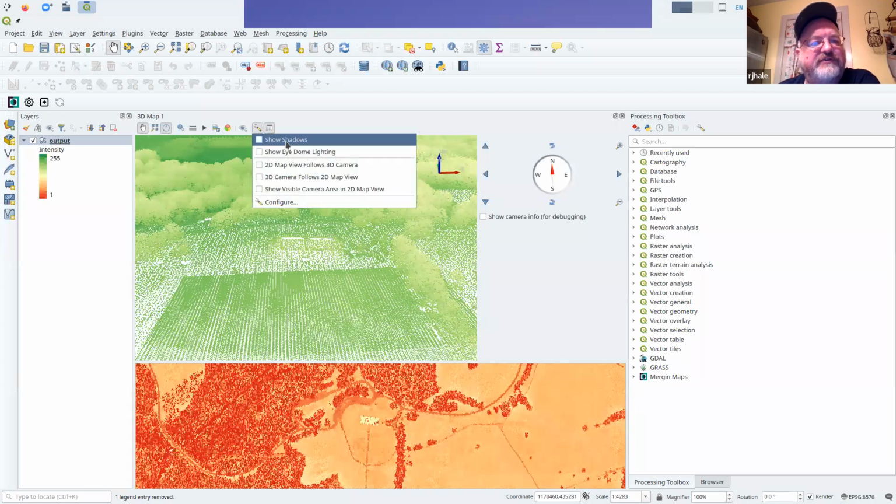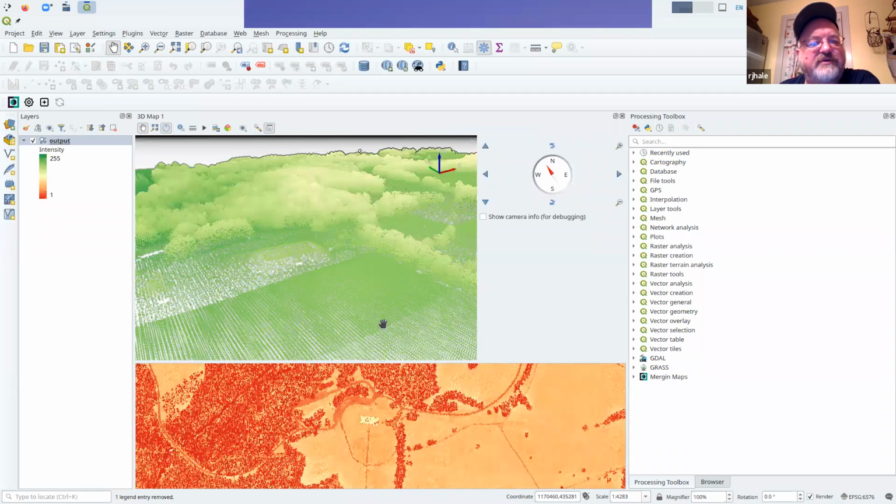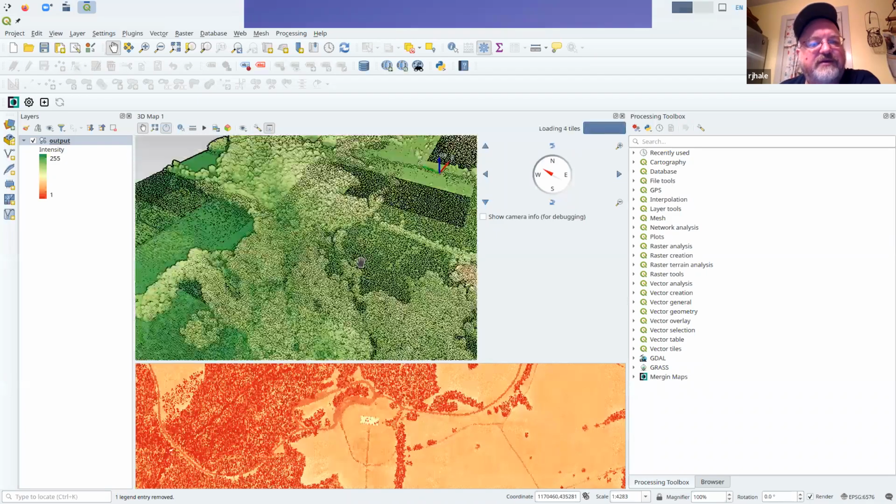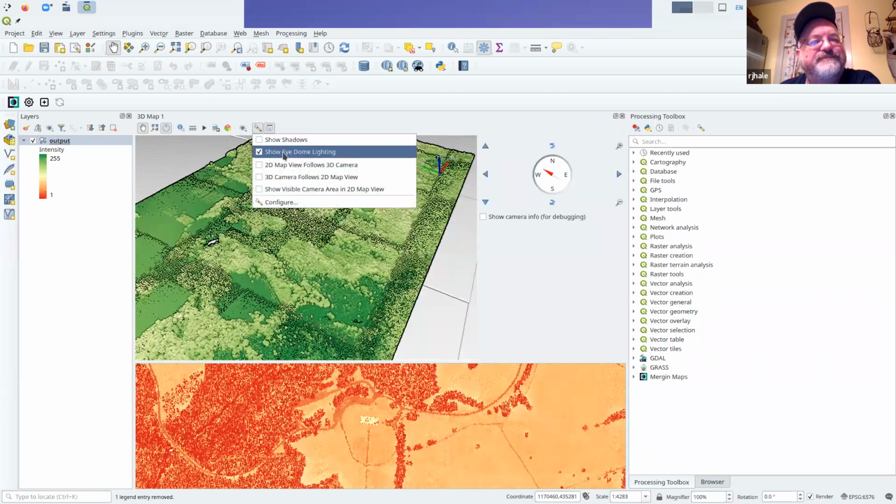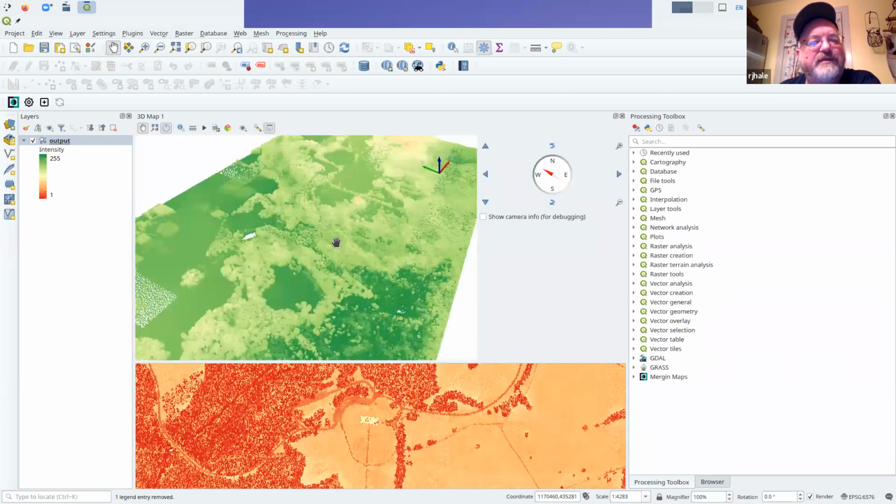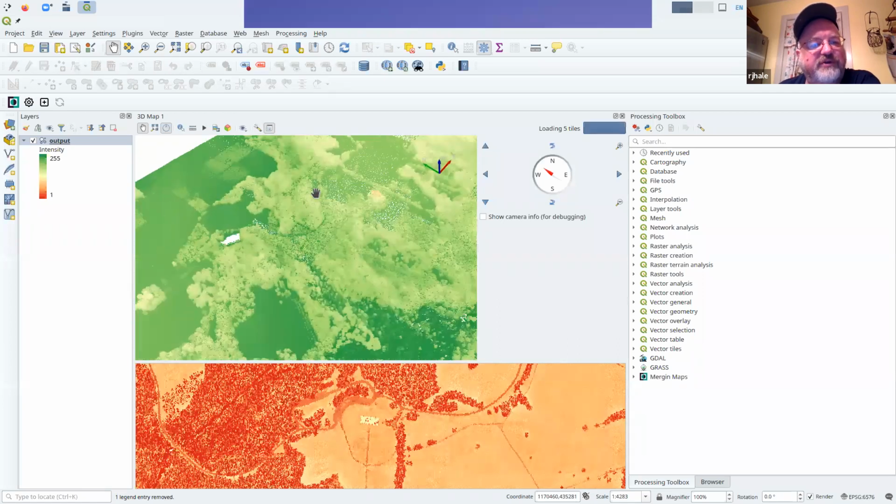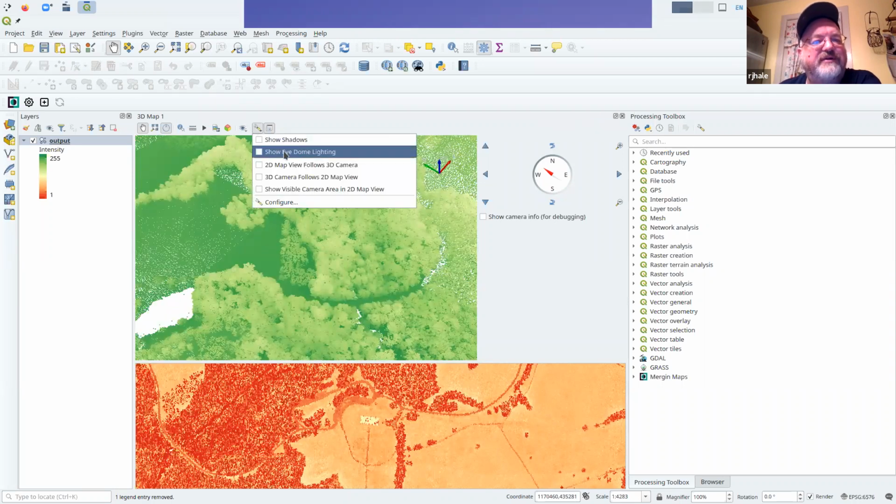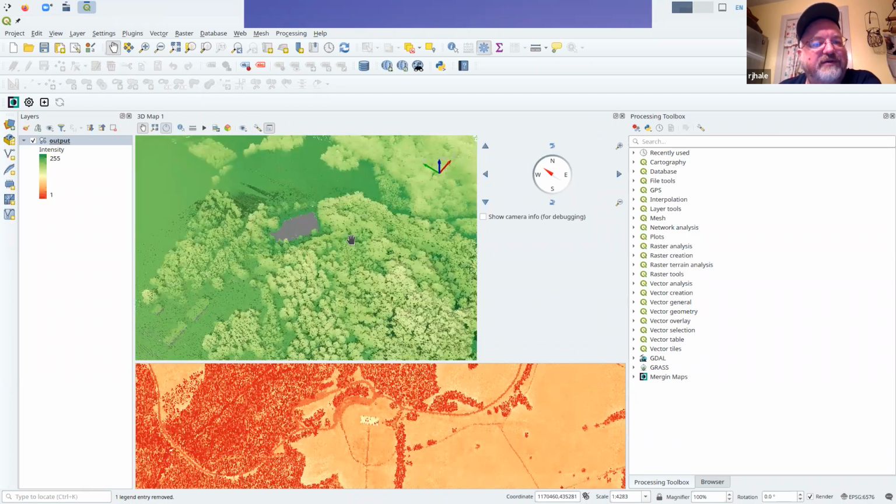I want to enhance this. Let's turn off shadows. And here we've got point cloud data pulled into the 3D viewer. So if you get point cloud data, now this doesn't necessarily have to be LIDAR data.